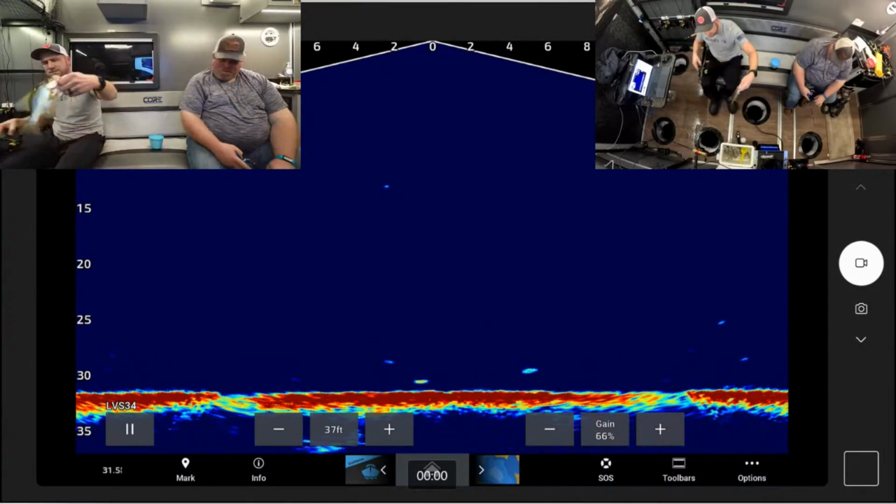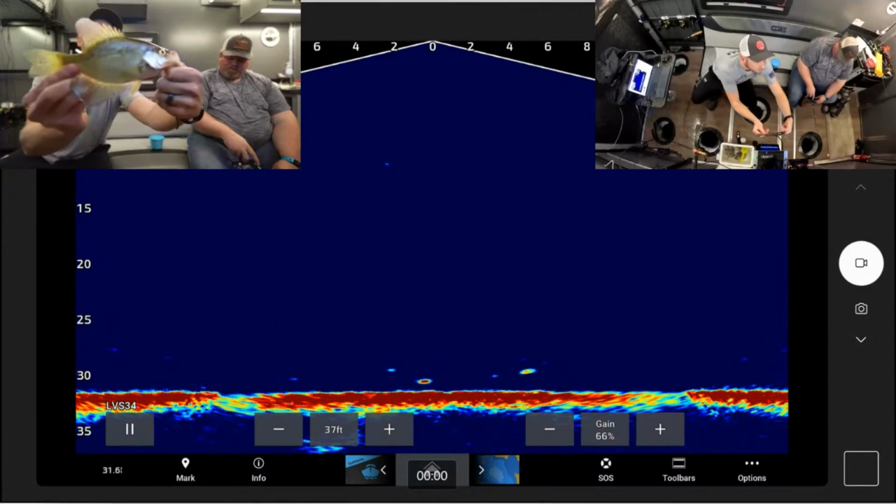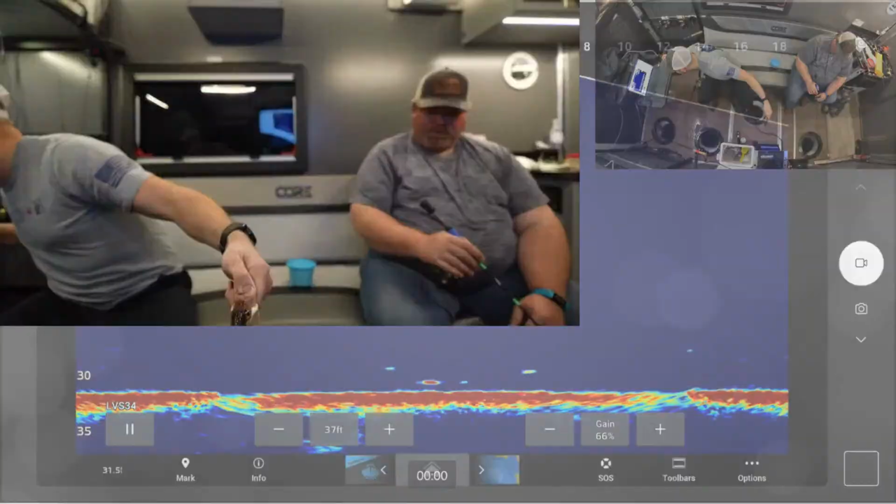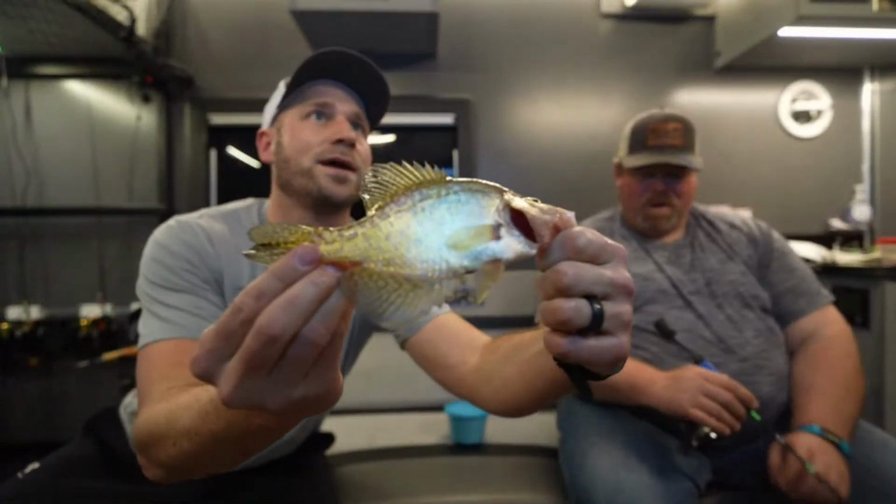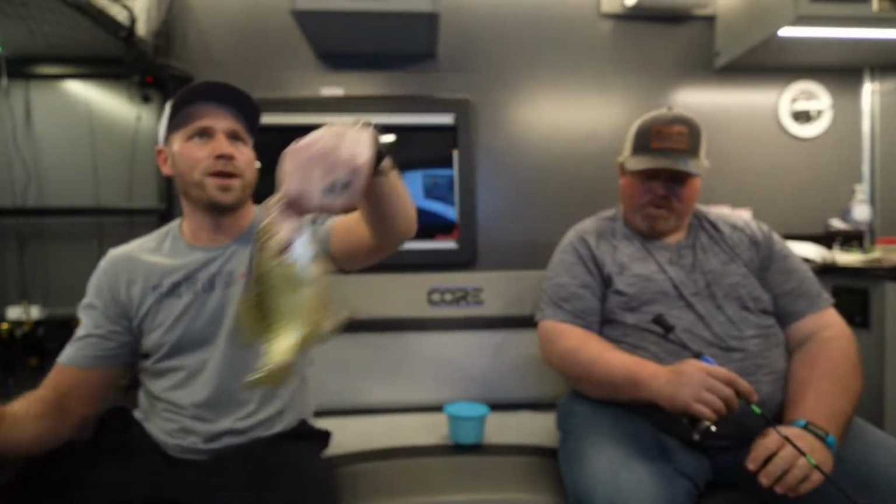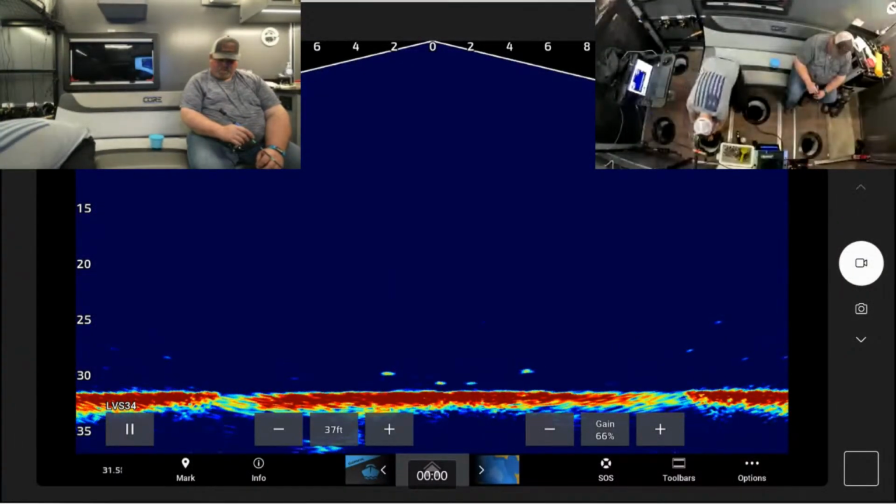So here it is. It's a little bit round. It's not long, but this is what we're working with here. We'll pull it up a little bit bigger on the screen for y'all to see. There are crappie here. Look at the coloring on this. Interesting, huh? A little bit too small to even measure. I don't want to enter it into the tournament, so let me pull this back off the top of the screen. We're going to shut its mouth, and we're going to let it go.